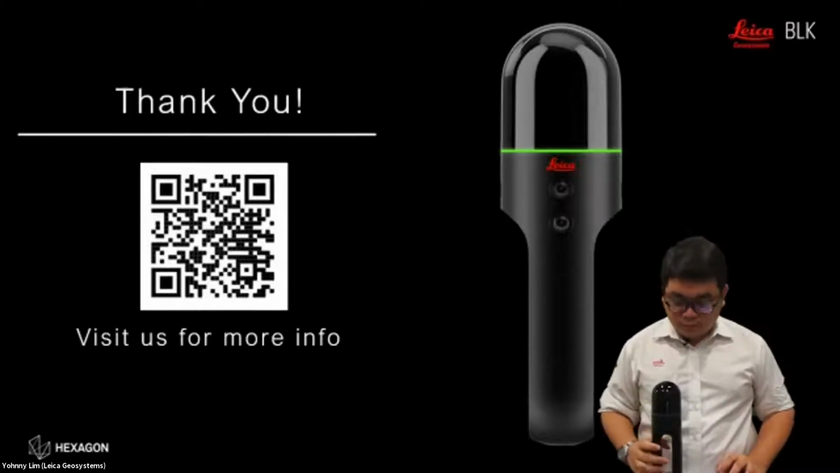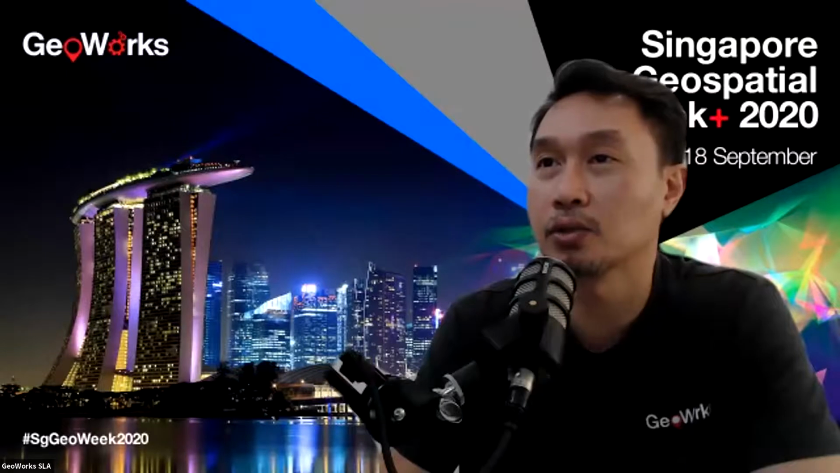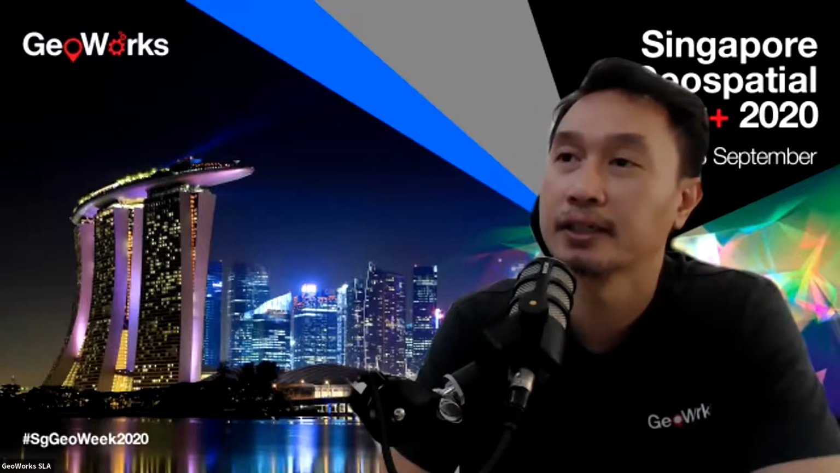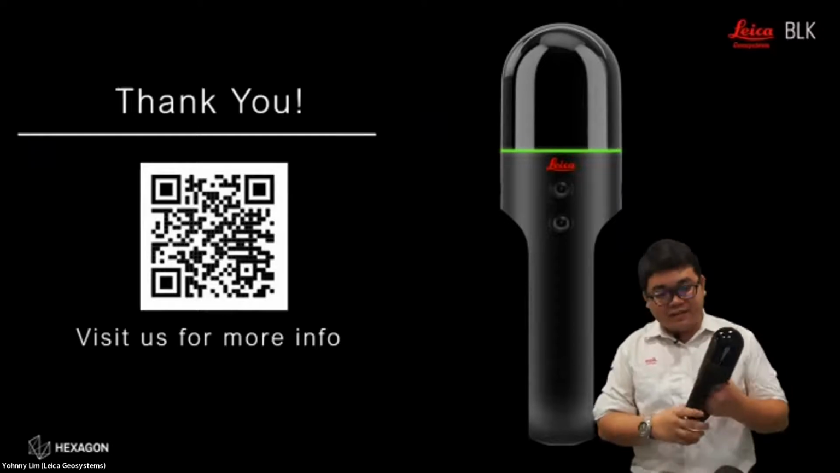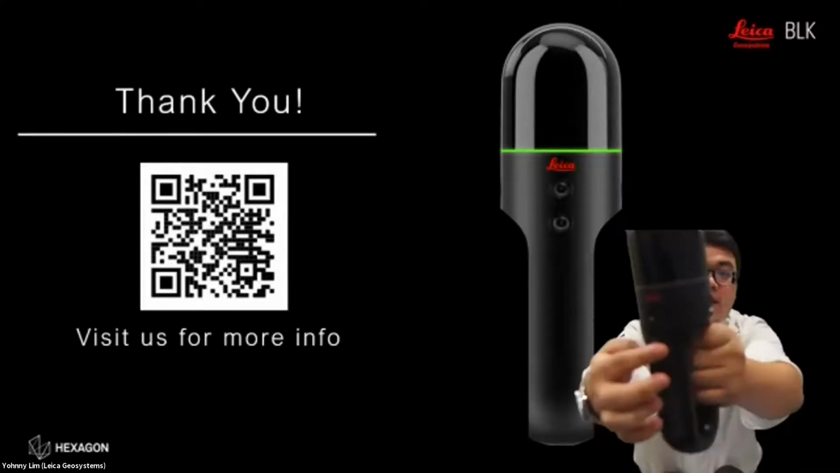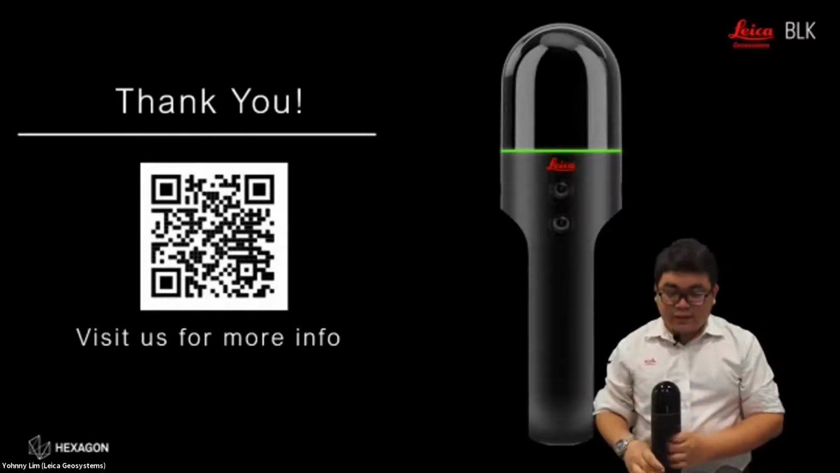The next couple of questions, I think I'll just combine them. Can it also do imaging? Can you take images? And does the BLK2GO have a built-in camera? Yes, there are actually 4 cameras on the BLK2GO. Maybe you cannot see them, but there are actually 4 cameras, and it captures panorama while we are walking.